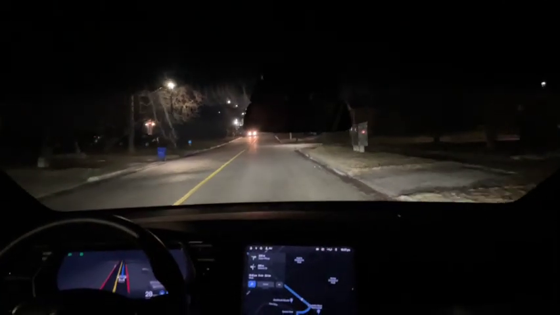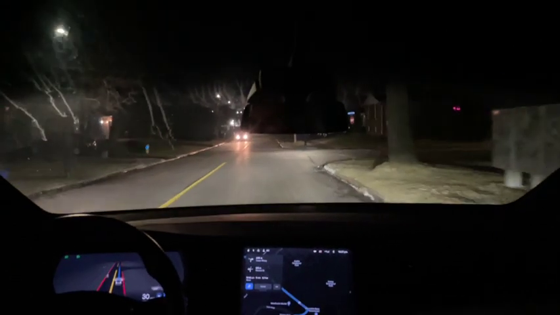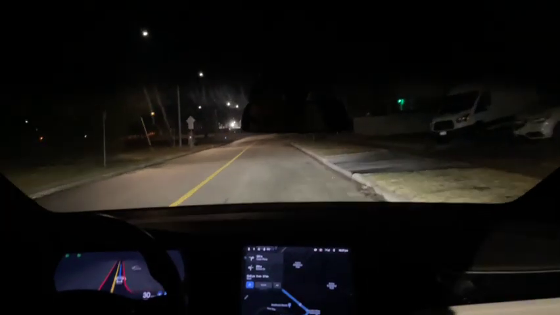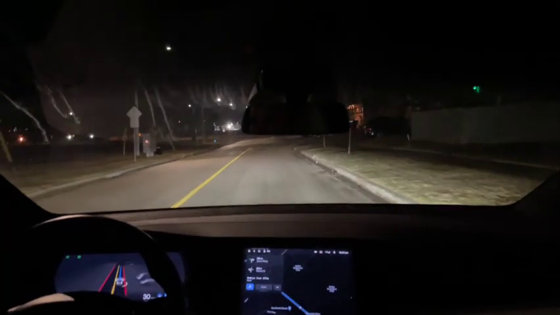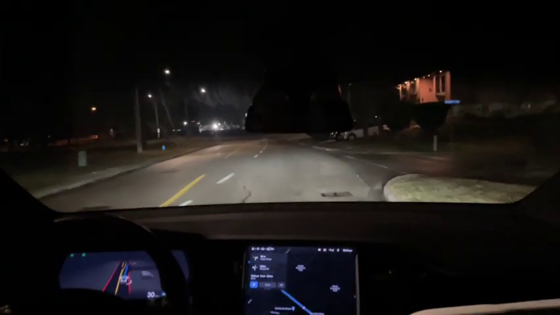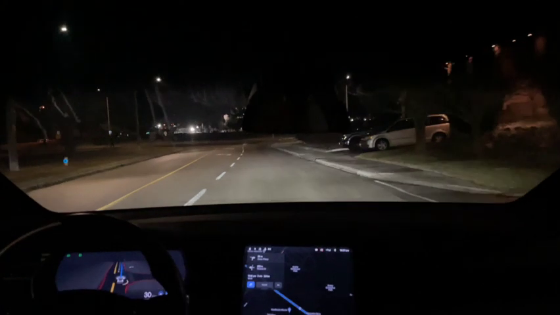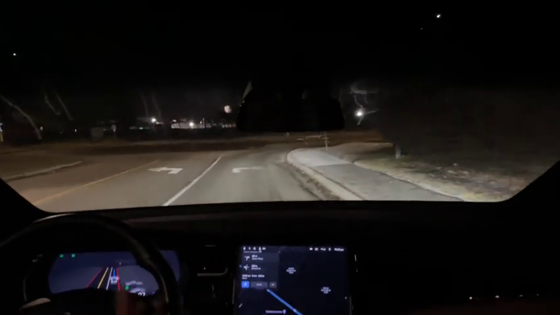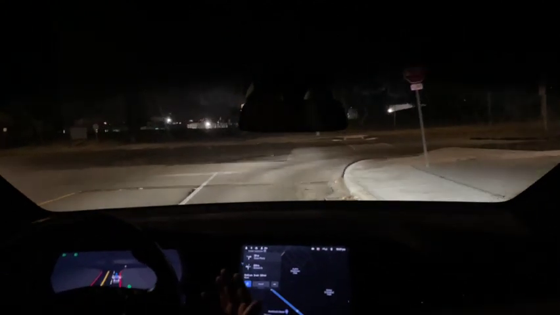In 200 meters, turn right onto Kane Parkway. I do find it a bit humorous that the navigation system is telling us where to go when the car itself is going there anyway. Now turn right onto Kane Parkway. I don't know, it's kind of funny.